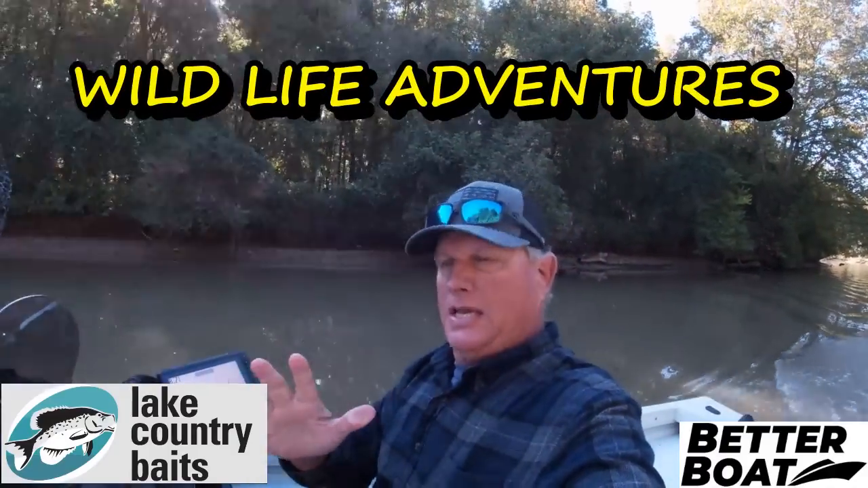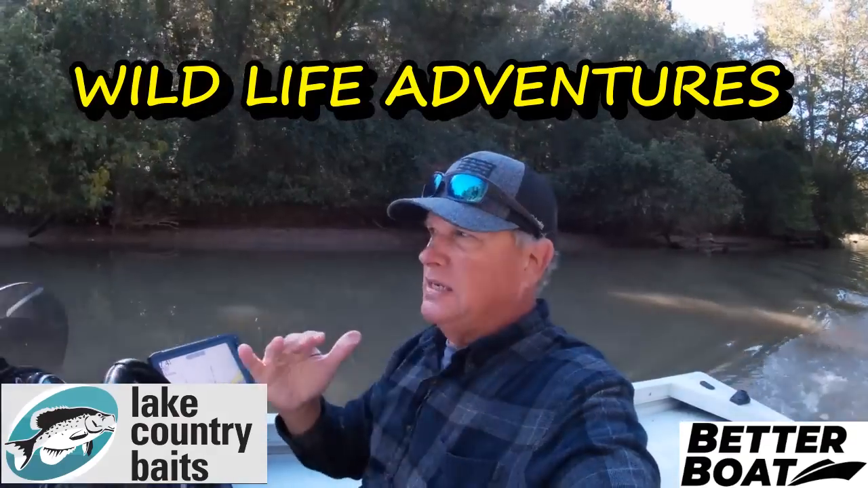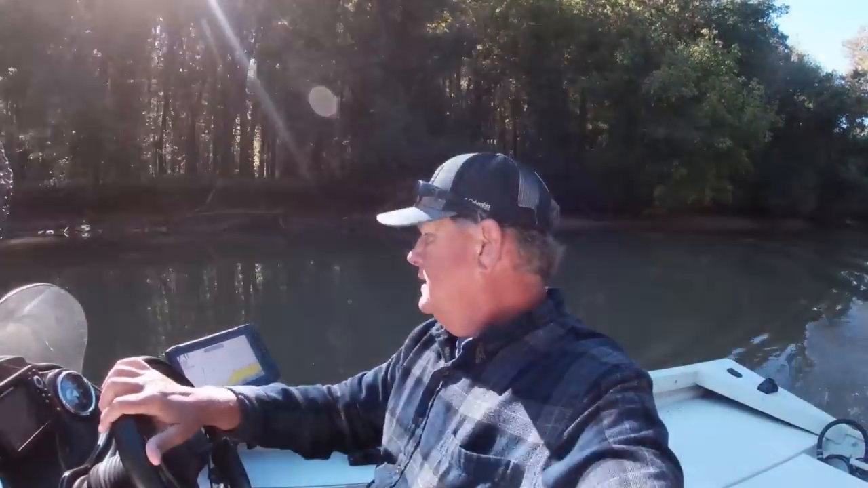We are down on the Eno River. The Eno River runs into Falls Lake. Great place to catch crappie in the fall is in these creeks on the upper end of these lakes. Any lake has a major creek running into it. We have anywhere from 5 to 18 feet of water in this creek. Just got to find the crappie. Shad move up here in the fall, and the crappie move in behind them.